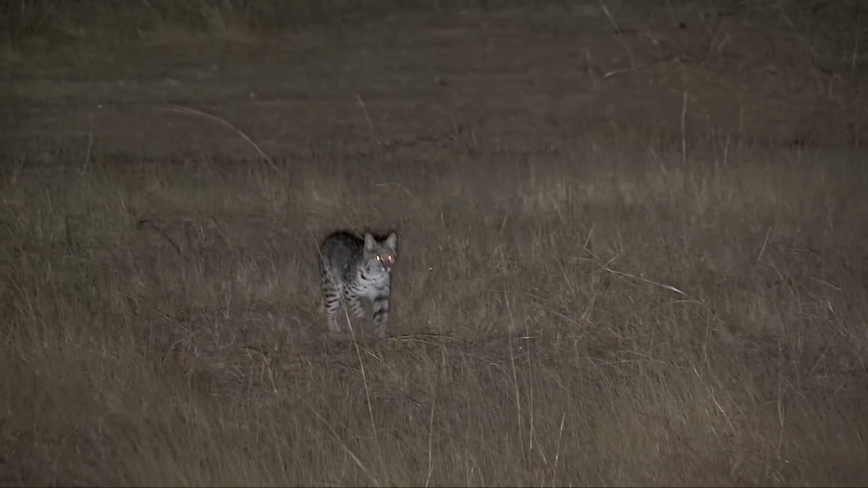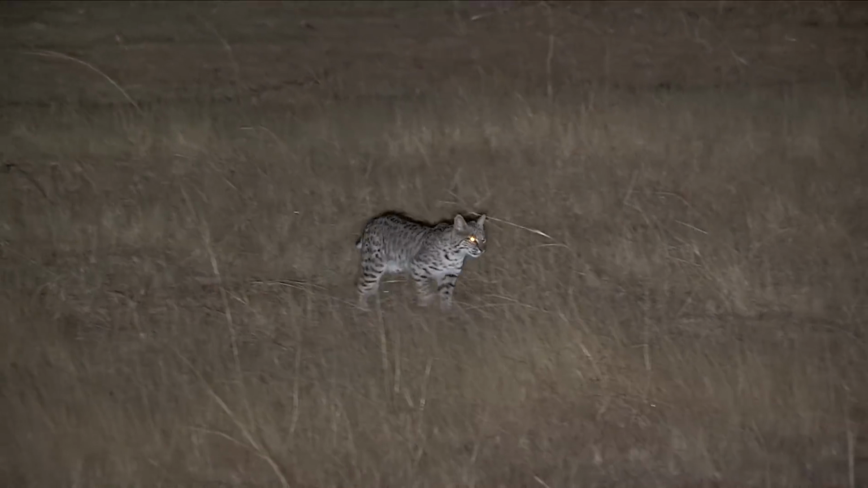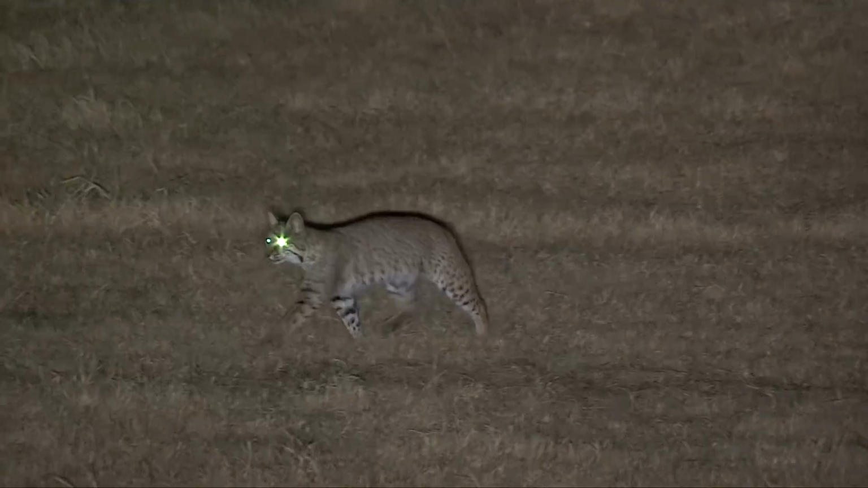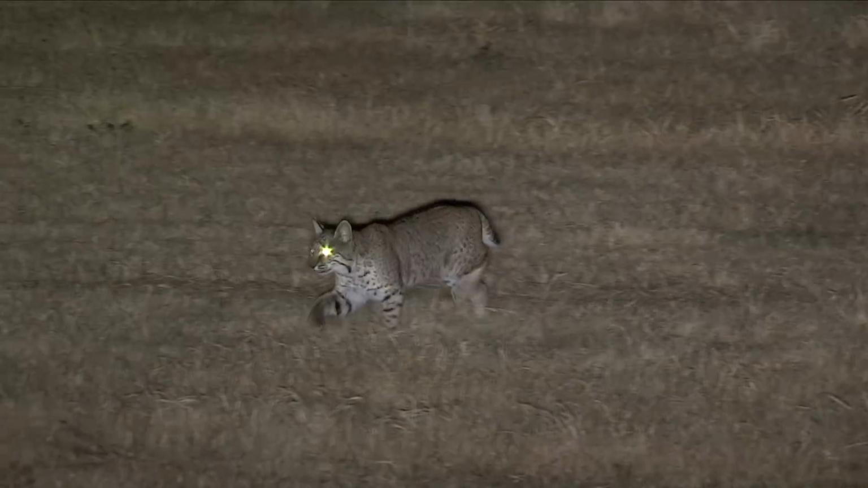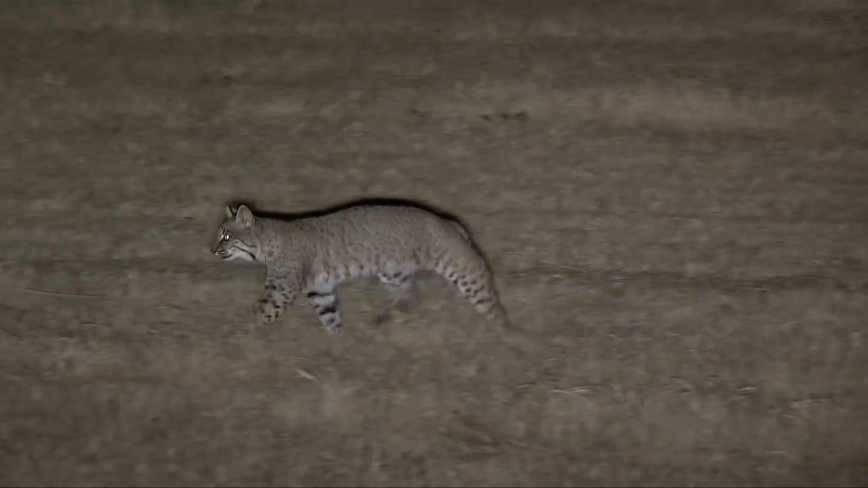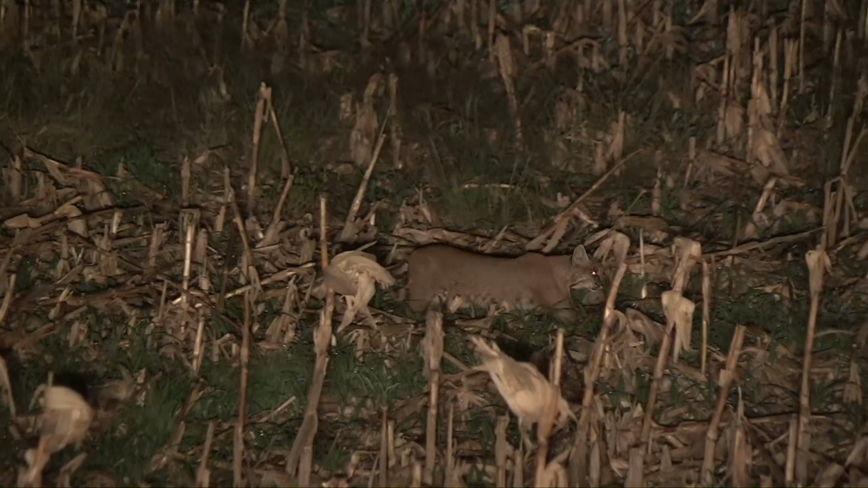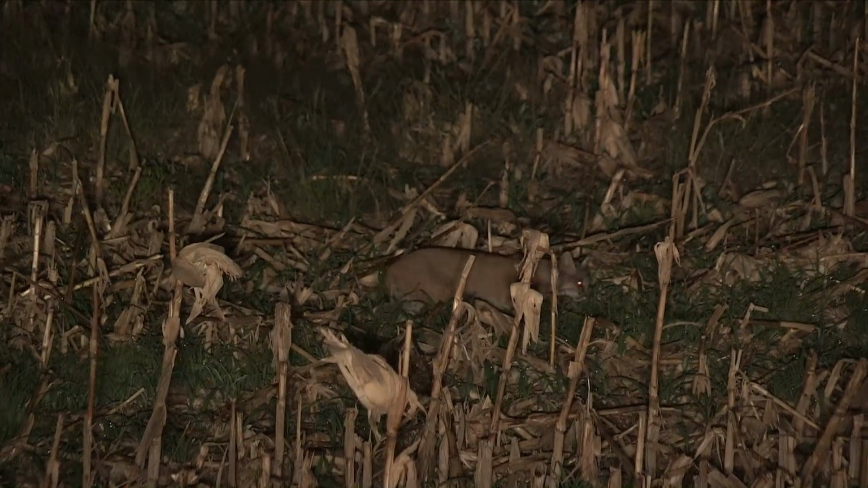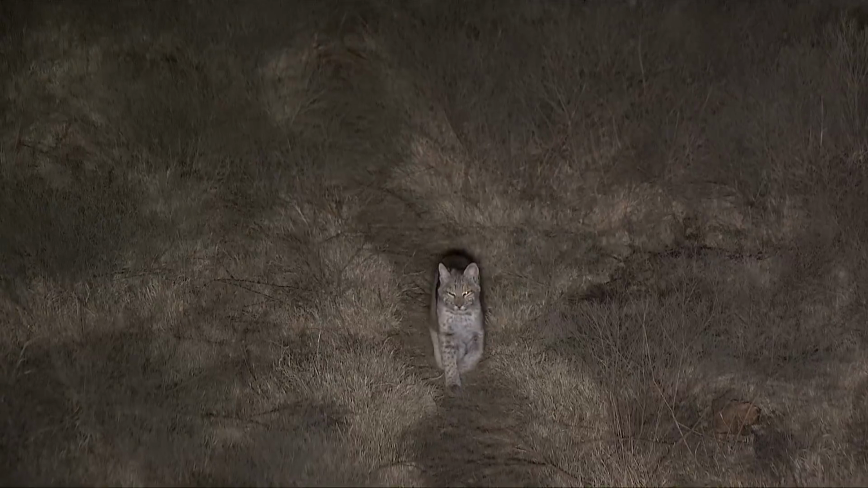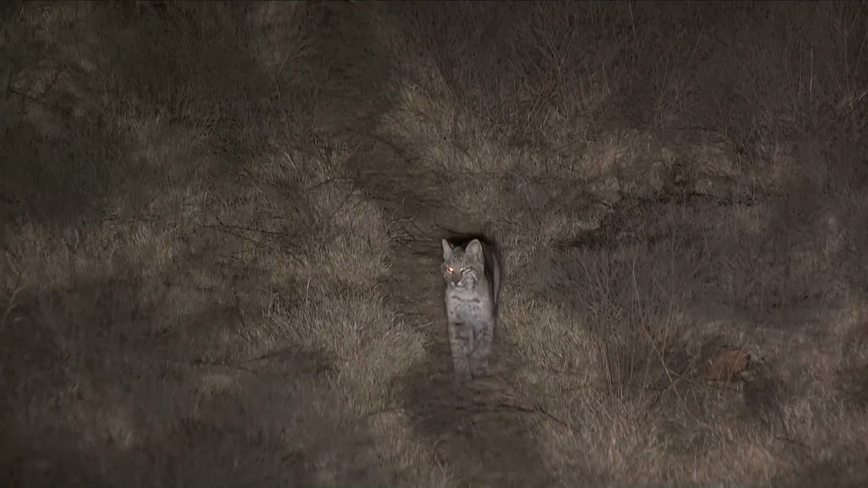I'm not sure exactly what it is about a cat that gets me going, but the thought of living in a place without them would almost make me cry. They're that special to me. I honestly think some of it has to do with the fact the very first success I ever had night hunting was on a big old bobcat. That night I fell in love and have been chasing him ever since.